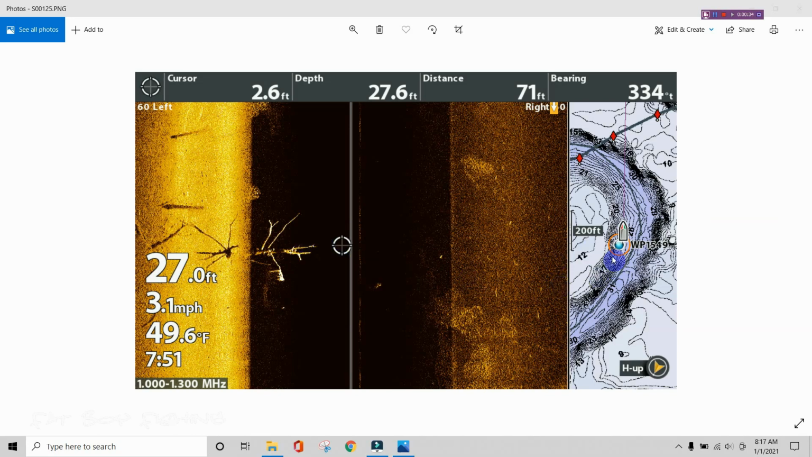So this is again out of Huxley here on Toledo Bend. You can obviously see right here, here's a bend in the river here. This is on the north side of Huxley here.